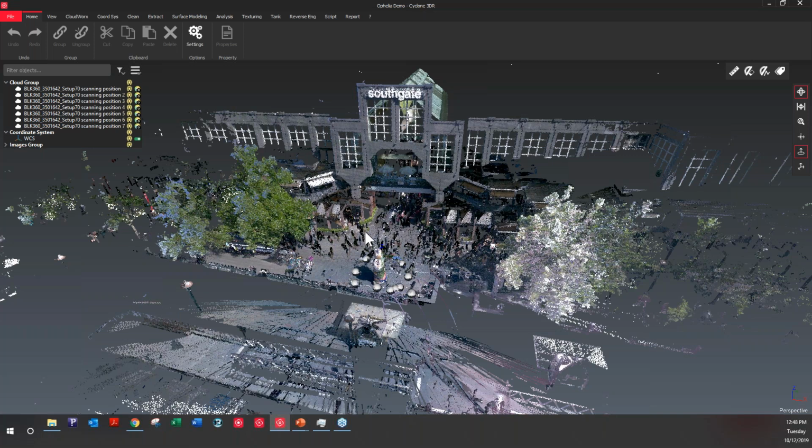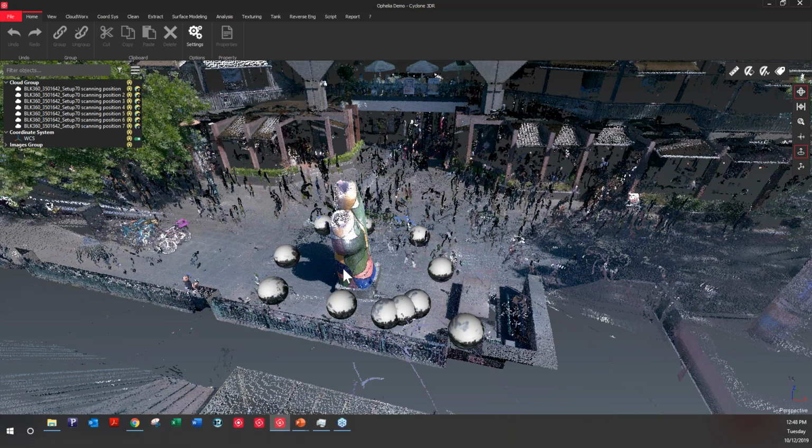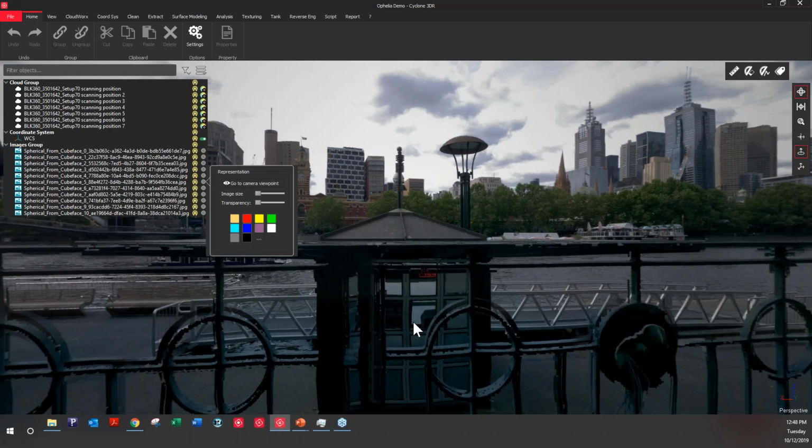That's it. So this is our full scan setup. So you can see we've got a few of them there. And if I zoom in, you'll see that now with this new import, we're seeing all the positions of the scanners and seeing those images there. So what it allows you to do even is go to one of them and then position yourself on the camera viewpoint.